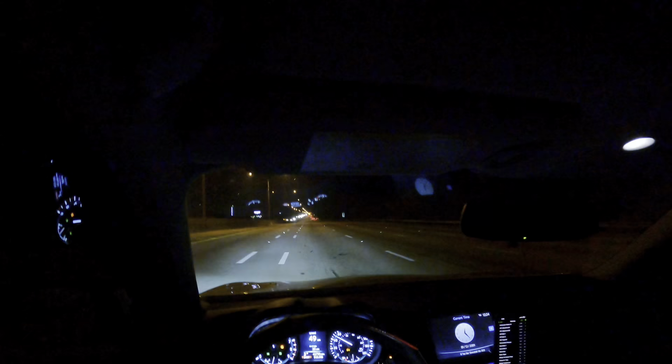I also got a 3-inch intake. I sold the AMS intake to get a 3-inch long tube, so you can see the size of this, guys. This is the 3-inch long tube intake, but I got it on the car.